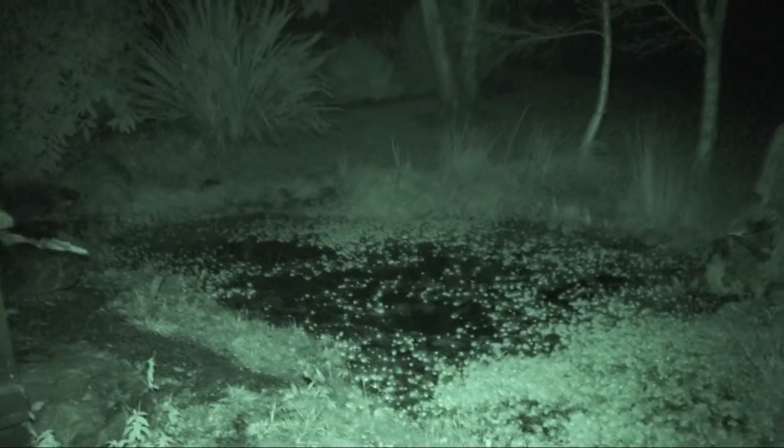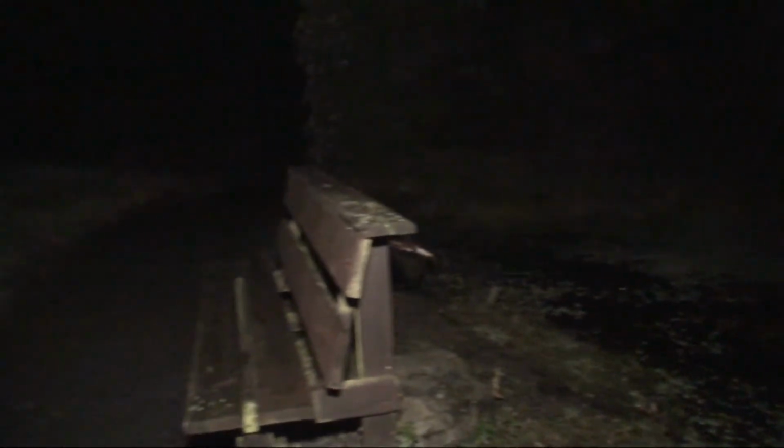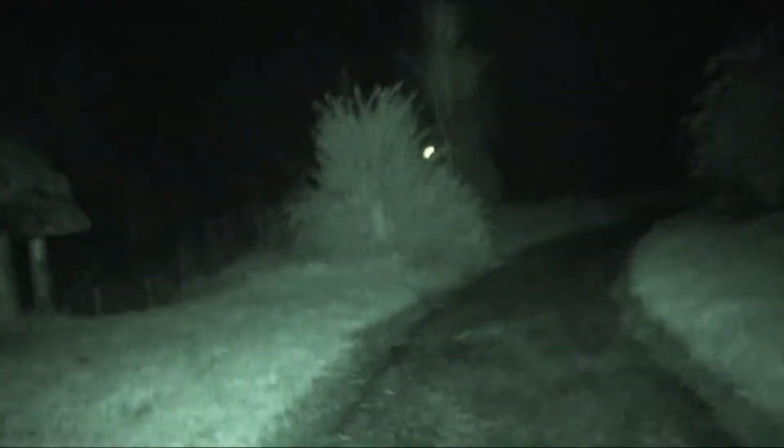Can we turn off the... and turn up this? There you go. There's a place to station on. Right. In night vision mode like this, I do have a small bit of white light so I can see where I'm going, because I tried doing this in stealth mode with no light and I kept walking off the path and walking into trees and everything.